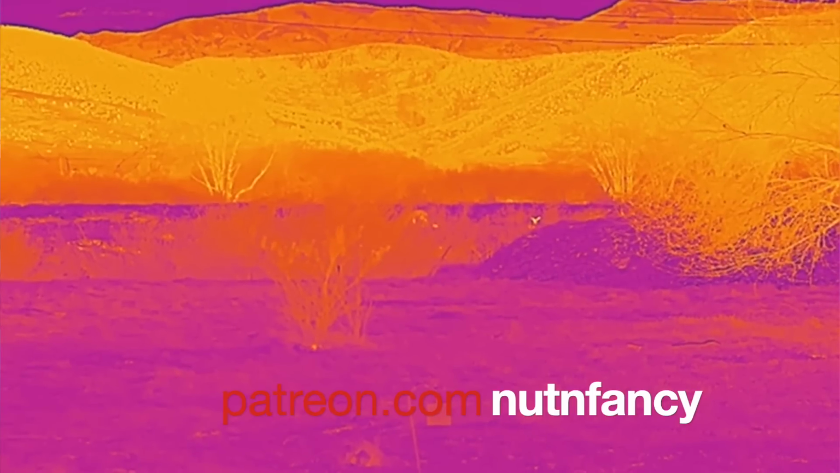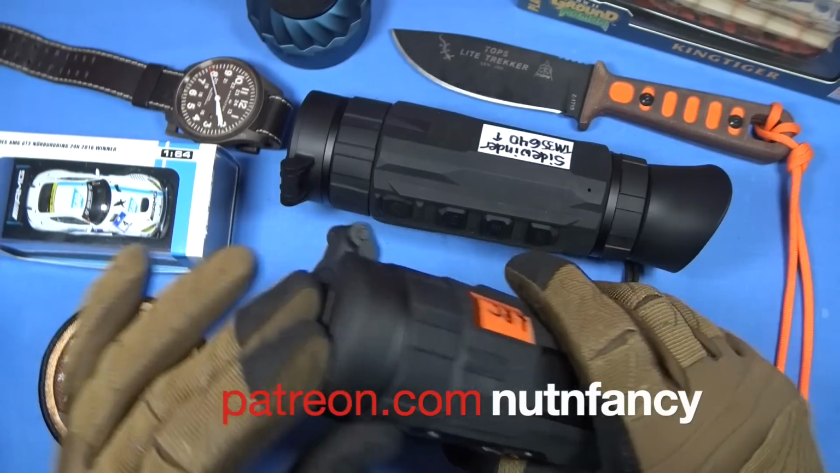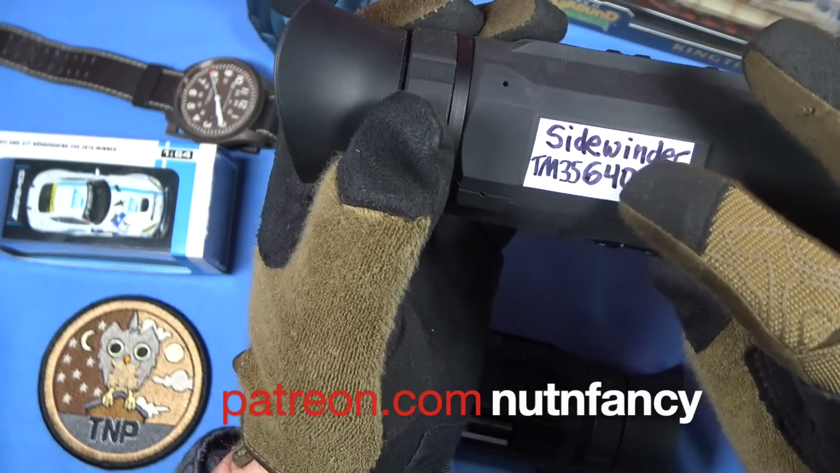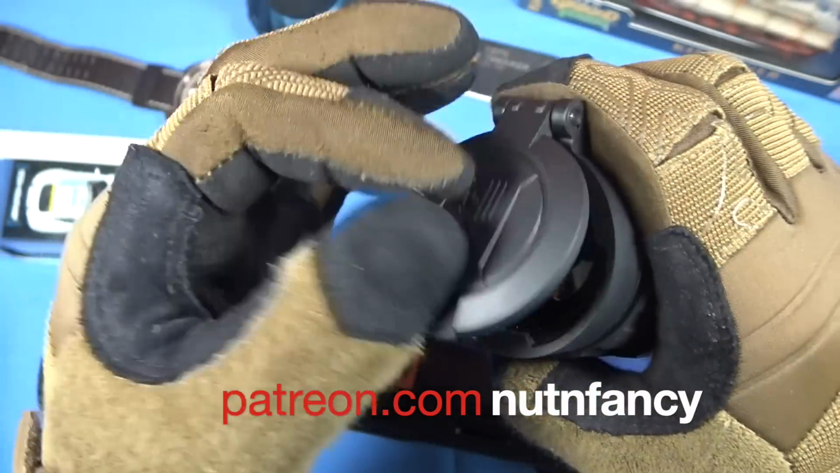Both of these are 12 micron units, and that's why they're smaller, more compact. I have also learned that one of the big expenses when they put these devices together is the material they use to make the objective out of. This is a 25 millimeter objective. This is a 35 millimeter as represented in TM35. I should have a dash 640 there. The more material they use, the more expensive it will be.